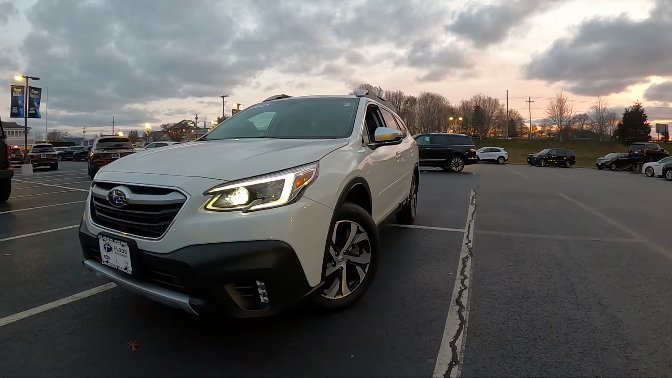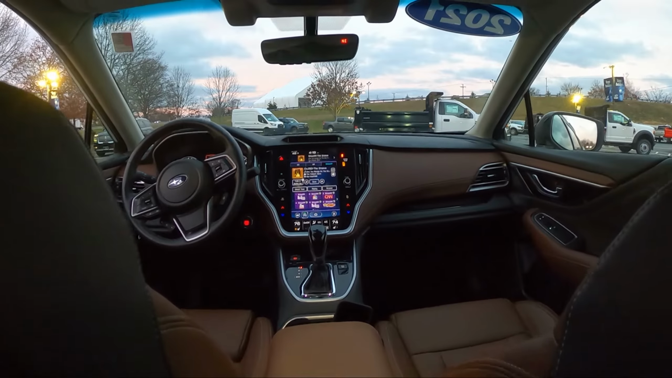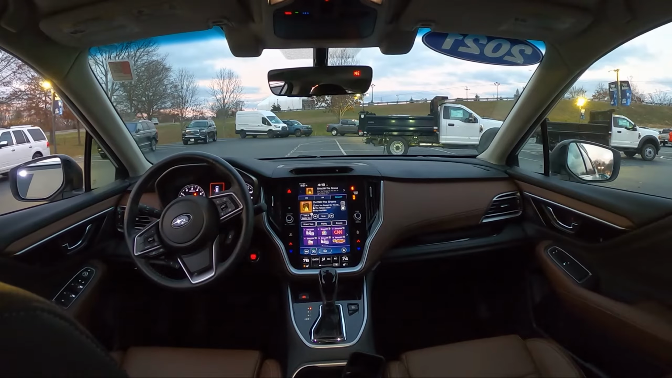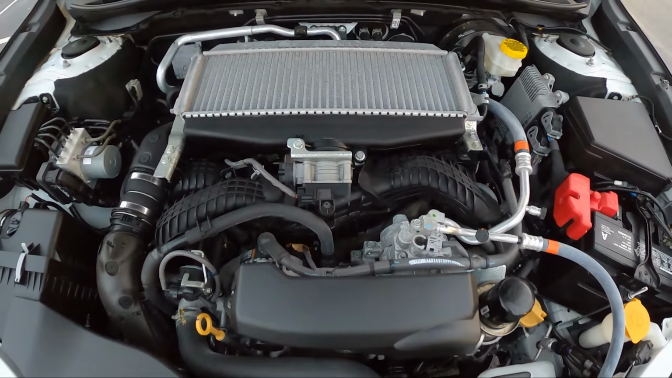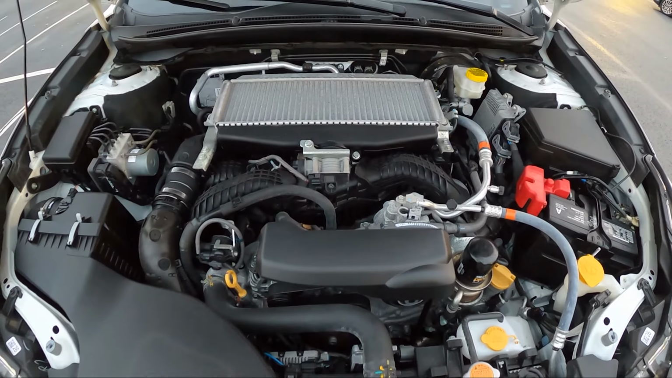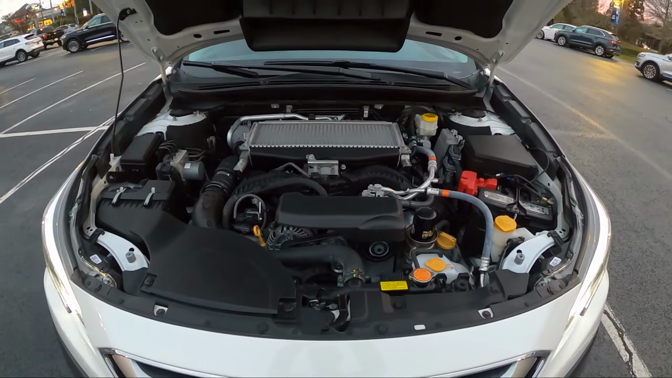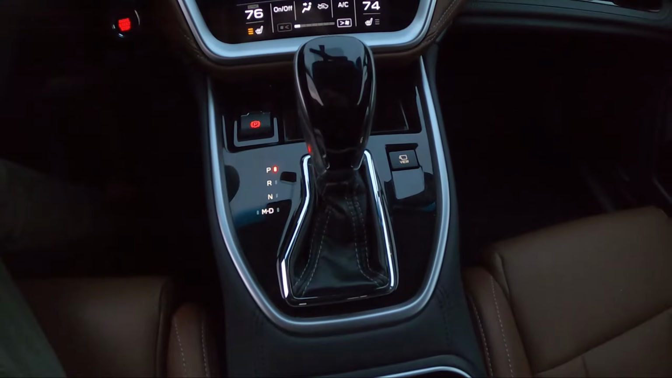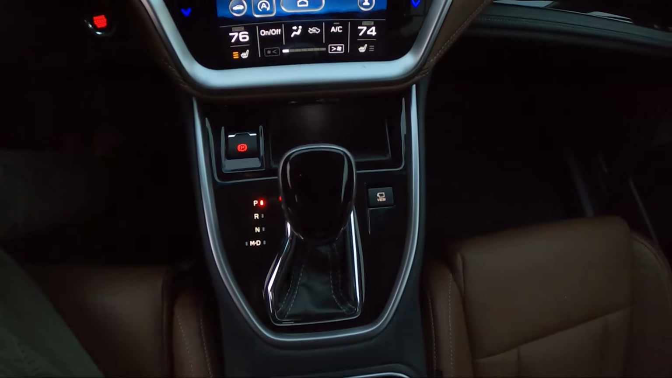This is finished in white with a brown leather interior. It has about 8,000 miles on it and currently stickers around $36,000. This is a higher trim of the Outback and is powered by a 2.4-liter turbocharged 4-cylinder flat-4 engine, making 260 horsepower and 277 pound-feet of torque. This is mated with a CVT transmission and achieves 23 mpg city, 30 on the highway, and 26 combined.